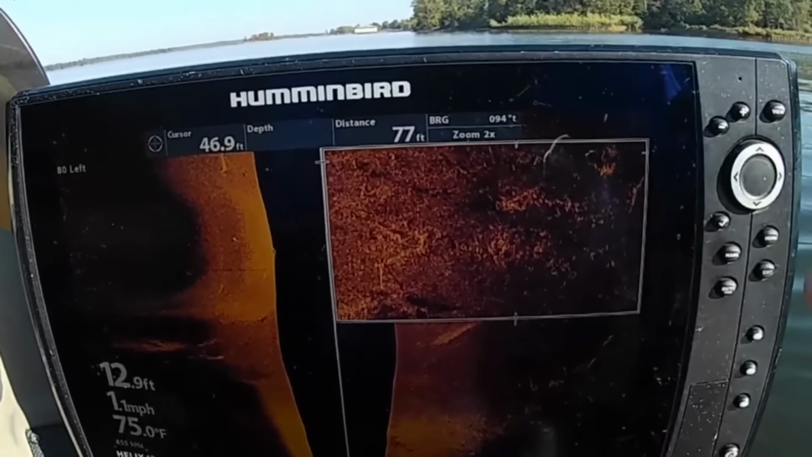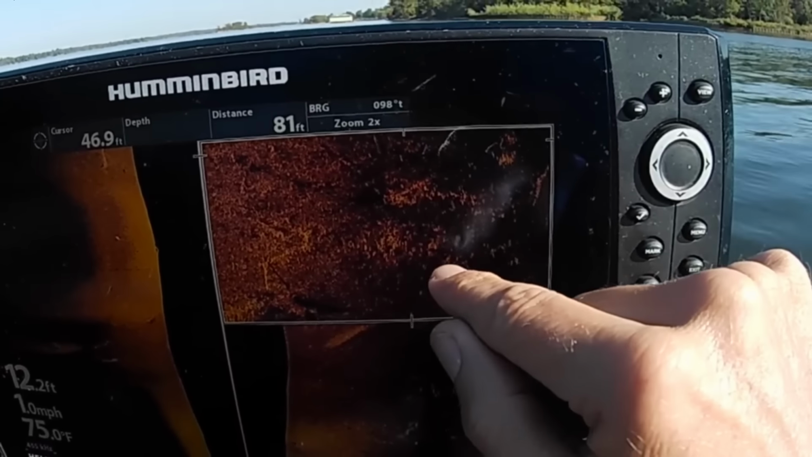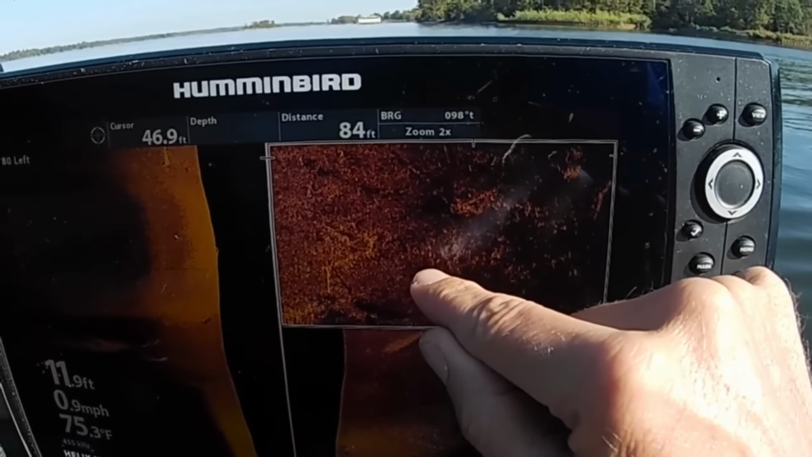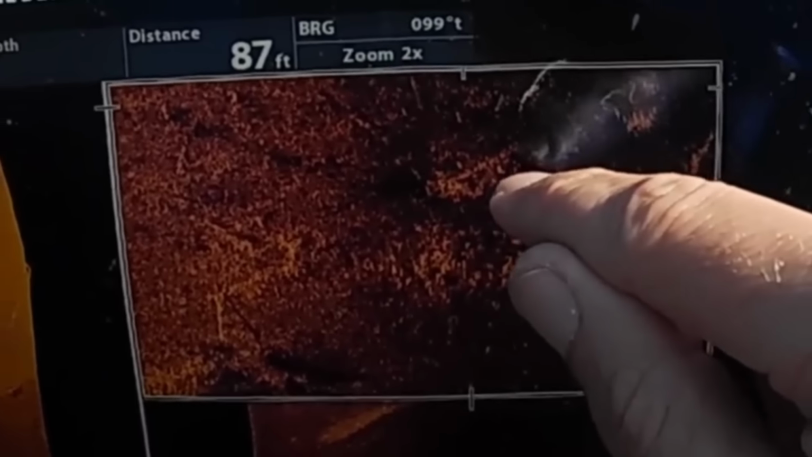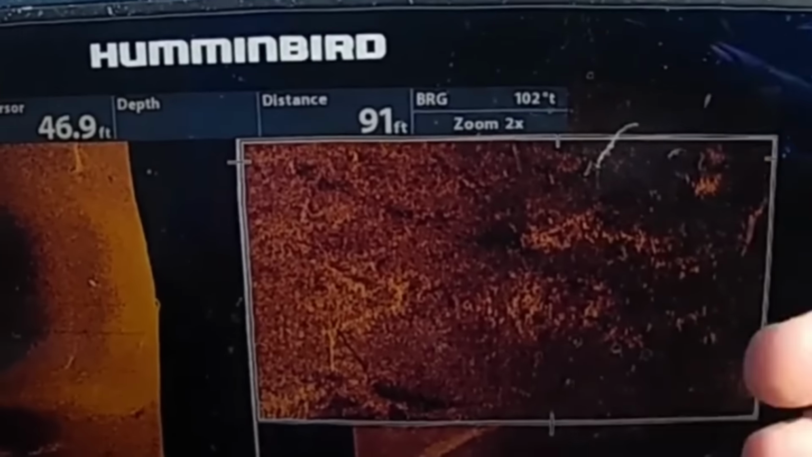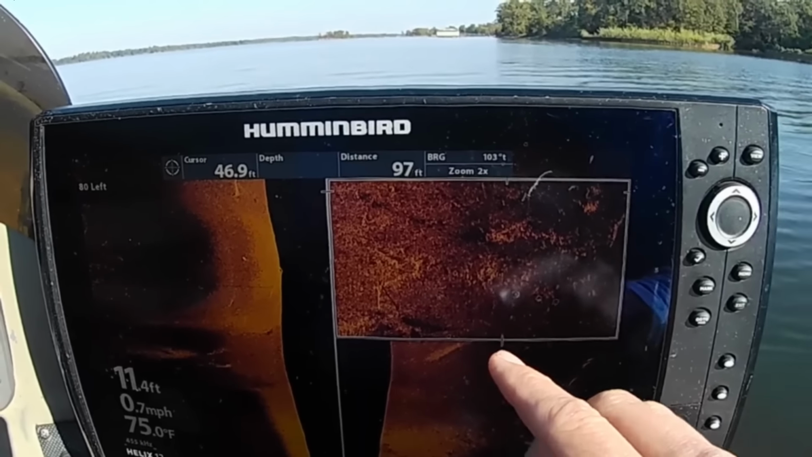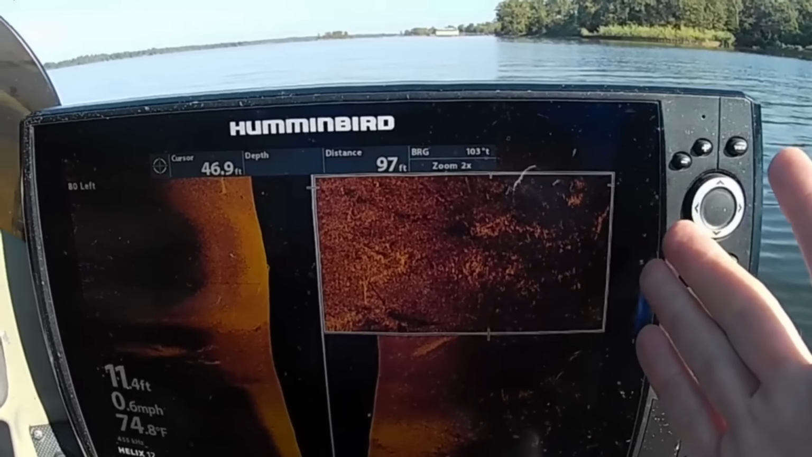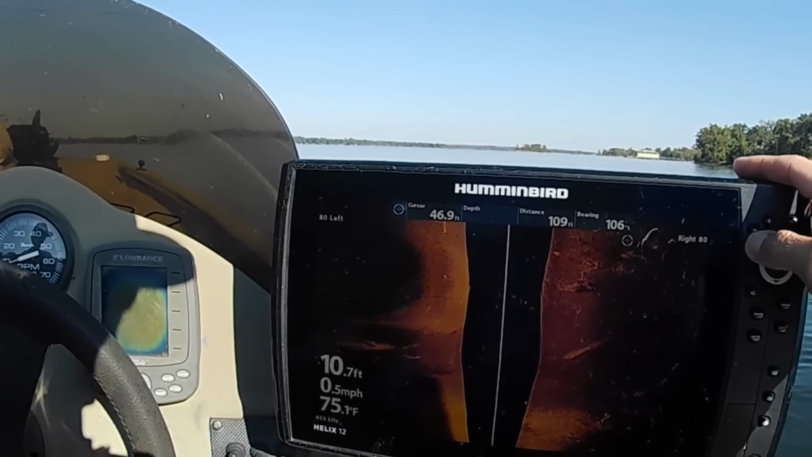Okay, there's two pieces of brush laying right here, and you can see what looks like little pieces of rice scattered all through that brush. And more than likely, as many as it is, it's going to be crappie. I don't think it's going to be that many bass, or if it is, I need to get my bass poles out.